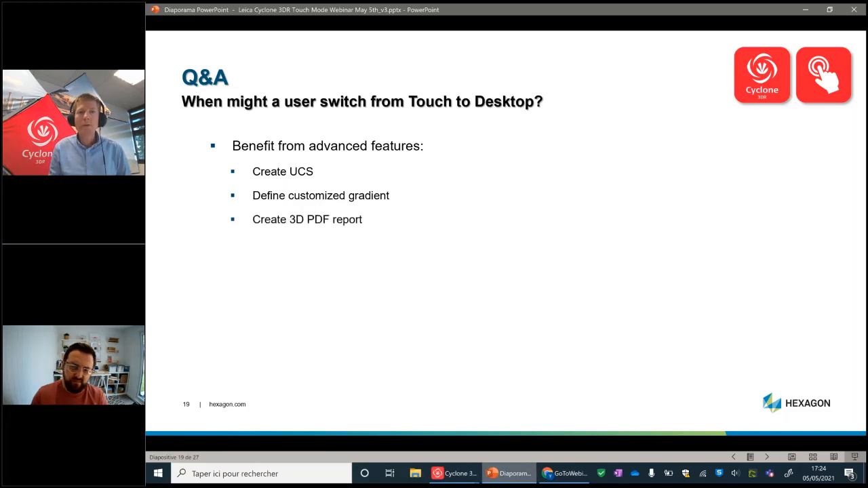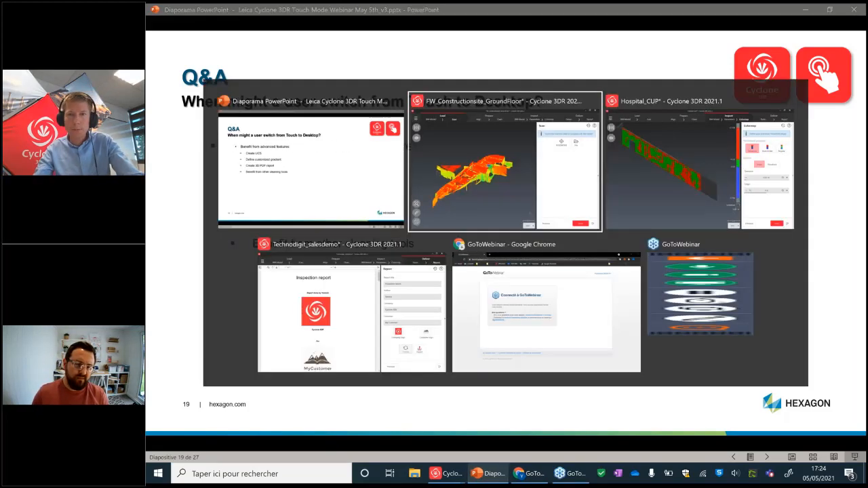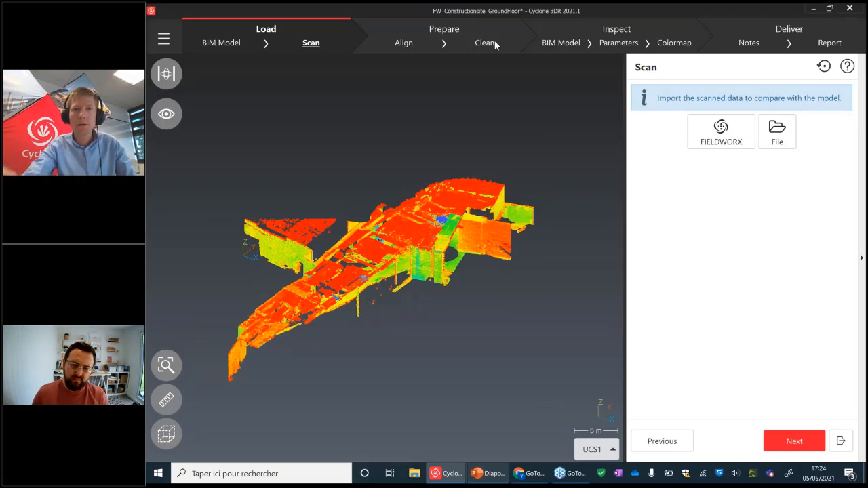At the end of the workflow, a 2D PDF report is created, but you may want to customize it and benefit from the report editor features and create a 3D PDF. And also the cleaning tools. I can show you quickly.